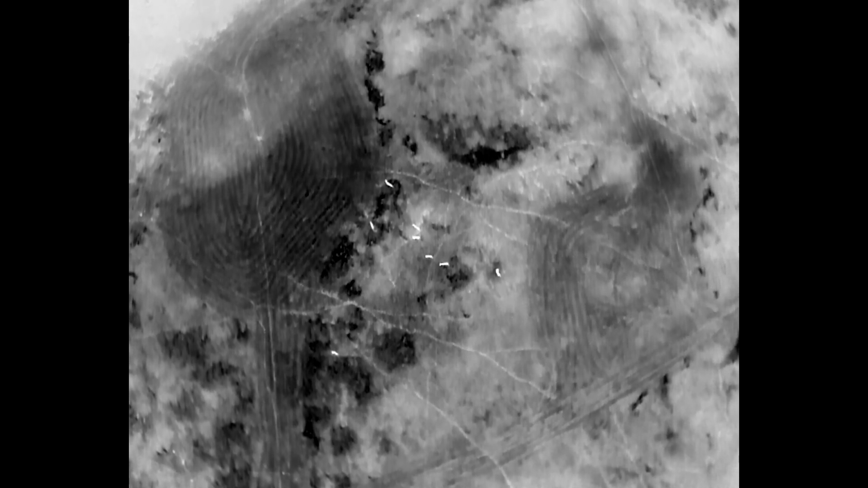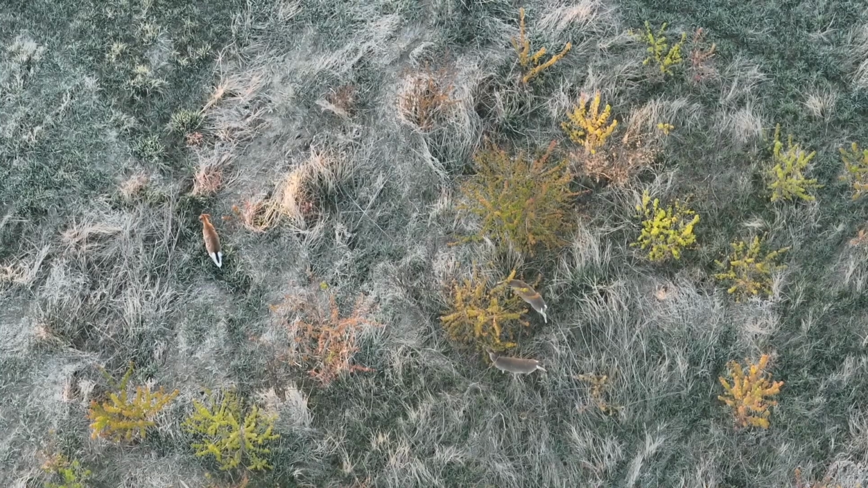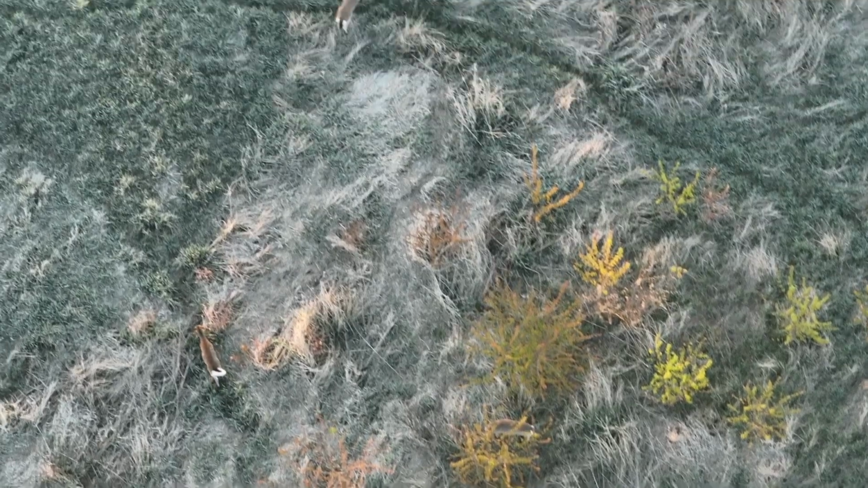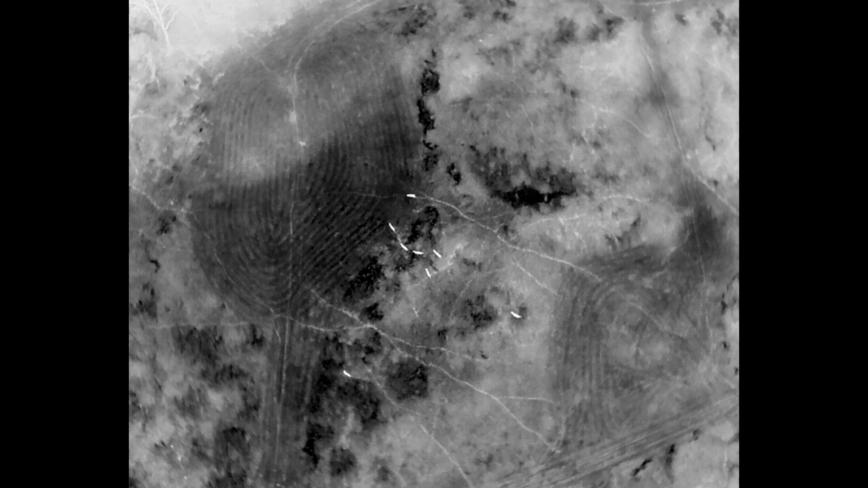So it was pretty good footage here. Not sure why that coyote was by itself, but it got out of there in a hurry once it probably figured out that there was more than one deer, and a couple of these animals wanted nothing to do with that coyote and stood their ground.